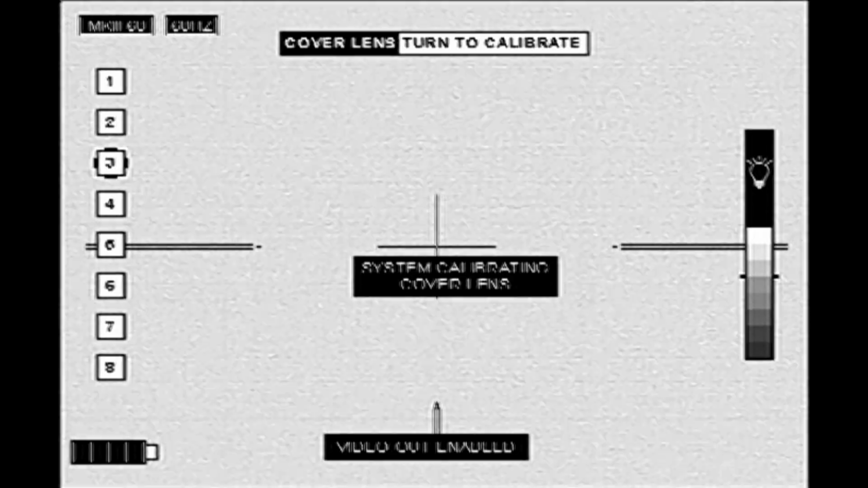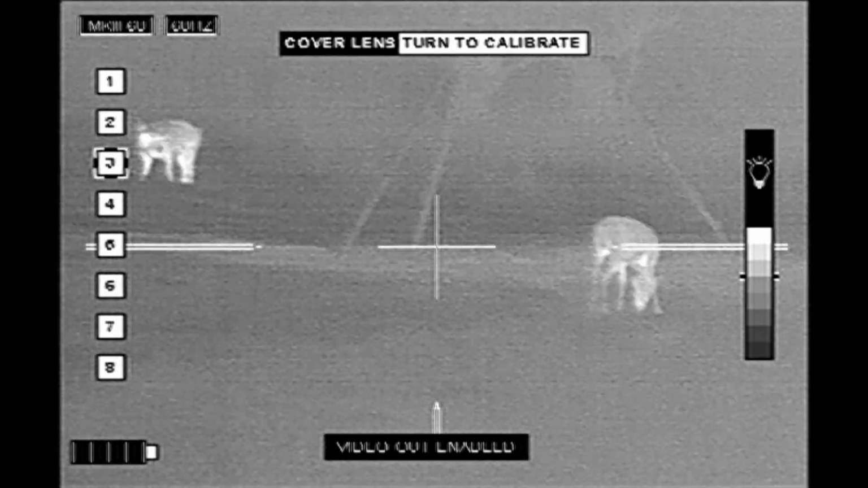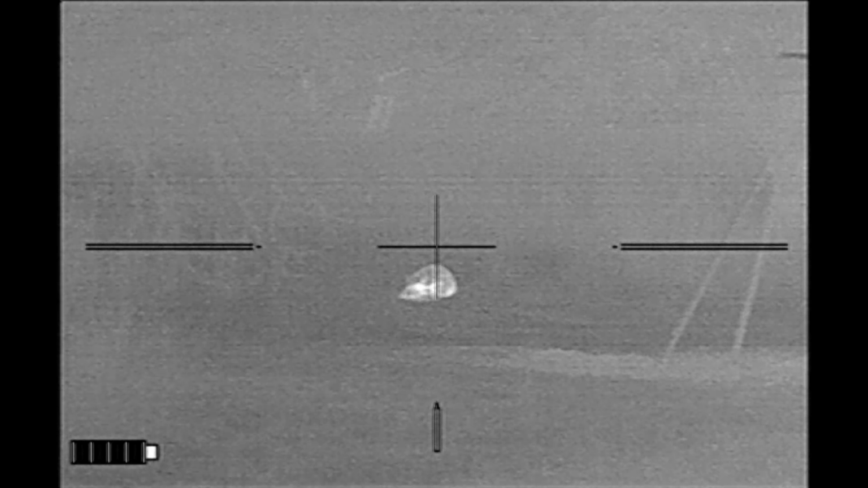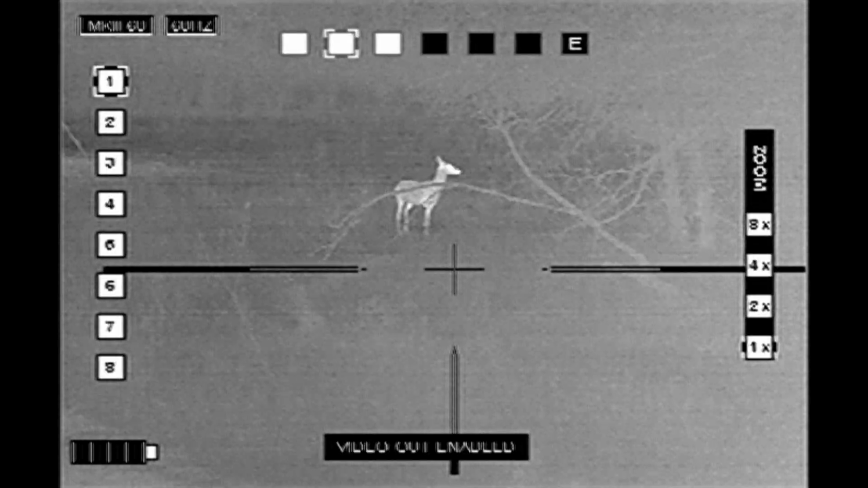Here I nuke the scope one last time. The hog has moved over, does a security check, and down he goes. Now this is great. The deer hear the shot.